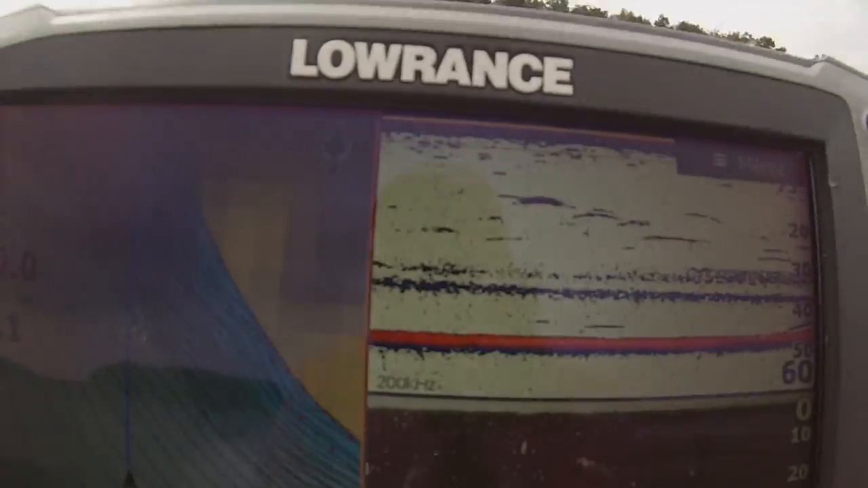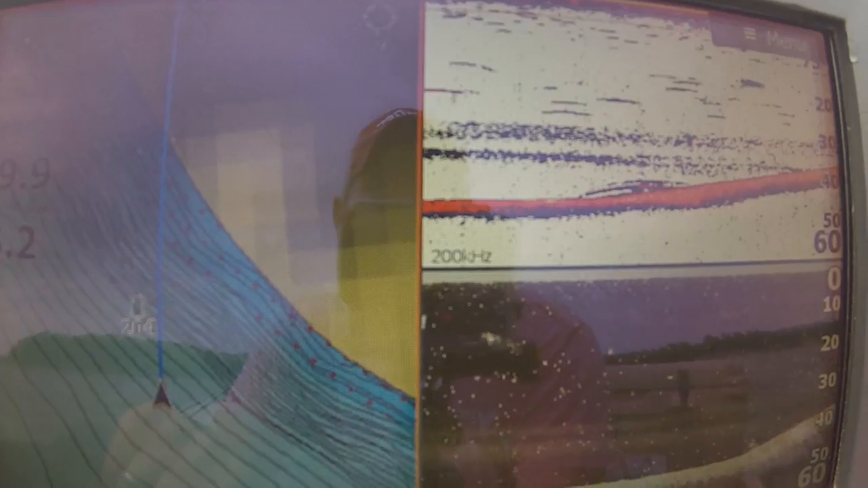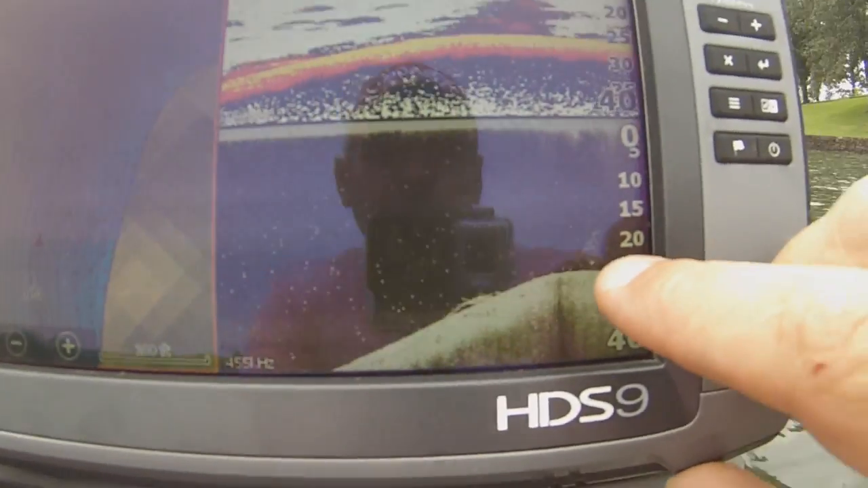So basically, this one's deep enough. Again, there's a thermocline right there, so this would be an ideal brush pile. The thermocline's sitting in 30 feet of water. But you can see I'm about to drive over this brush pile right here. Alright, I'm about to get over it maybe. I think I missed it actually. No, I didn't miss it. Alright, so there it is right there. You can see it.